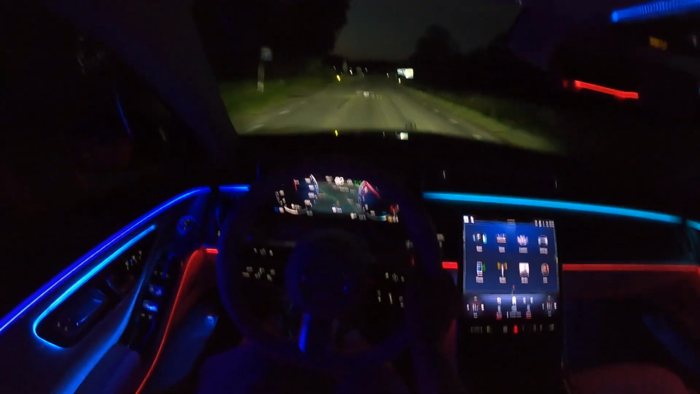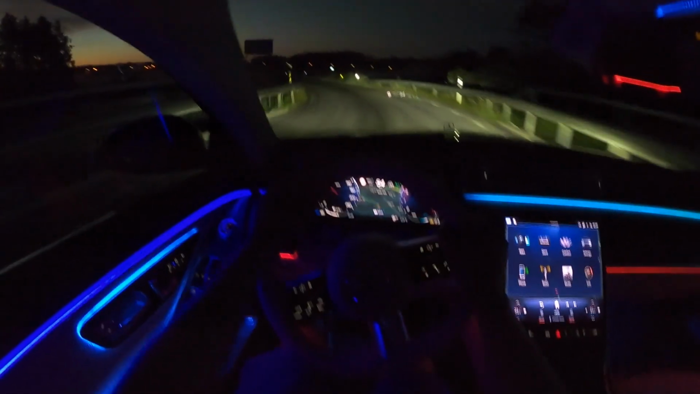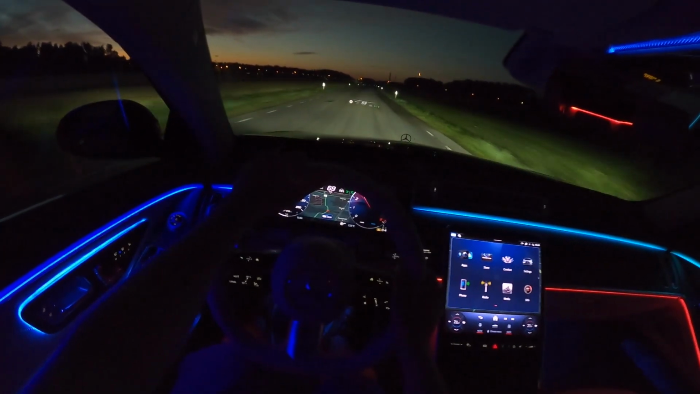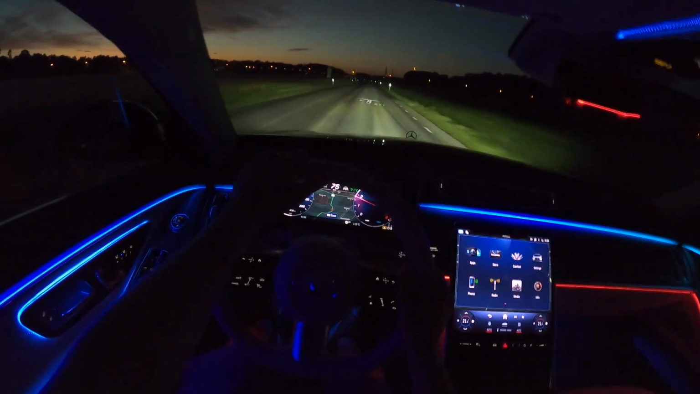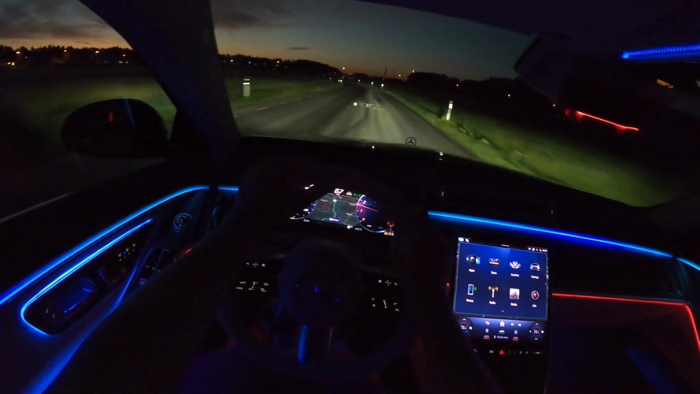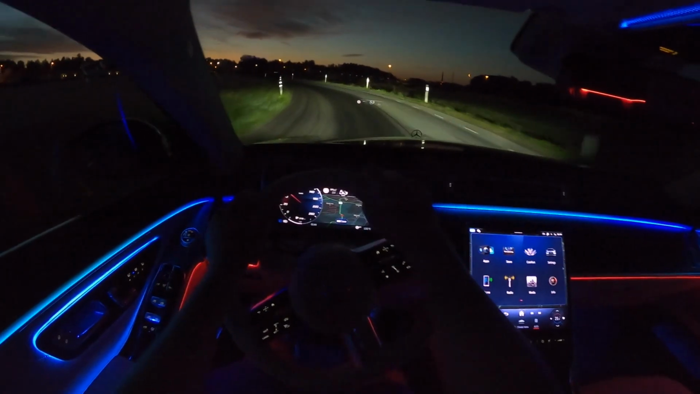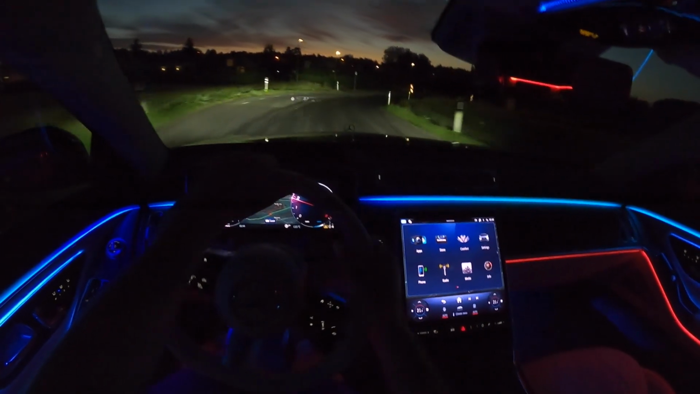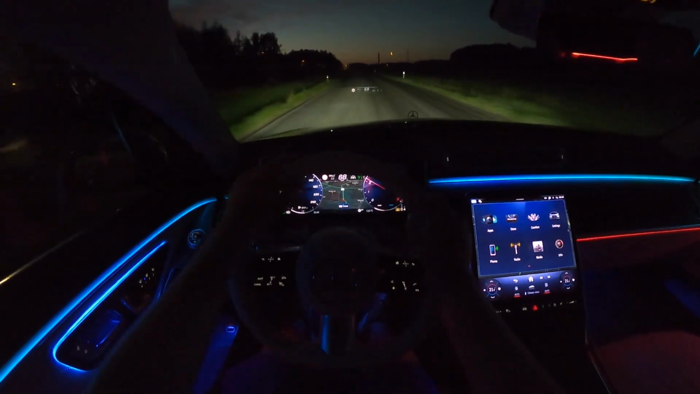It could be the best car on the market. It's so luxurious, so soft, yet it can handle the corners. Can you see the moon? This is pretty epic. Yeah, this is just perfect.